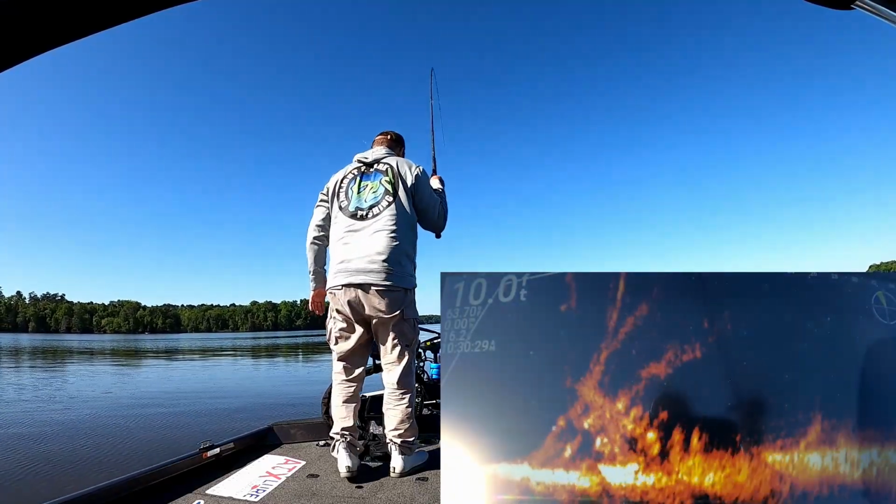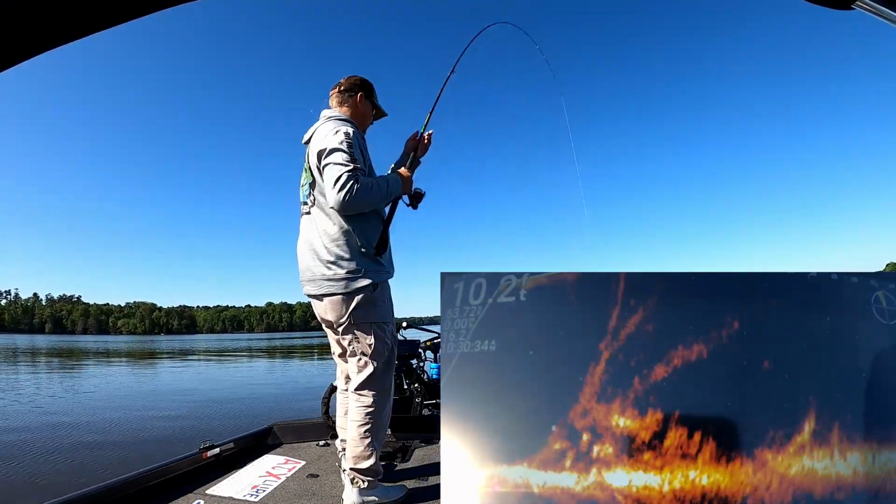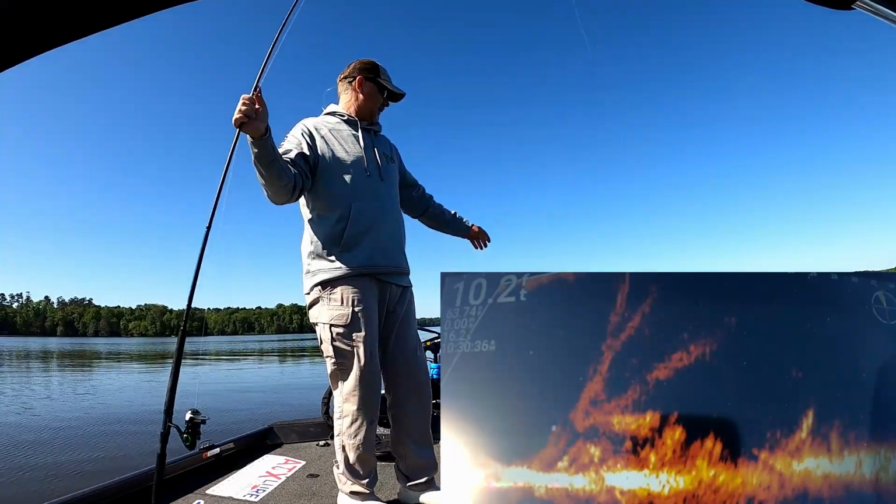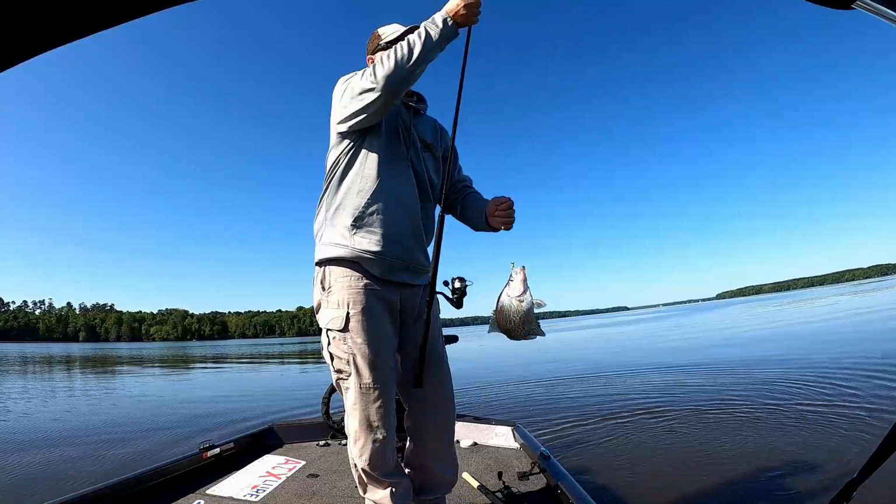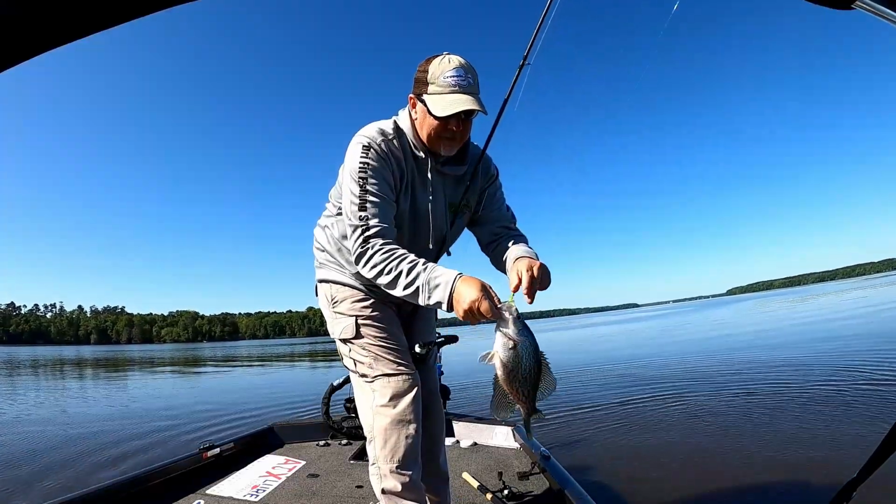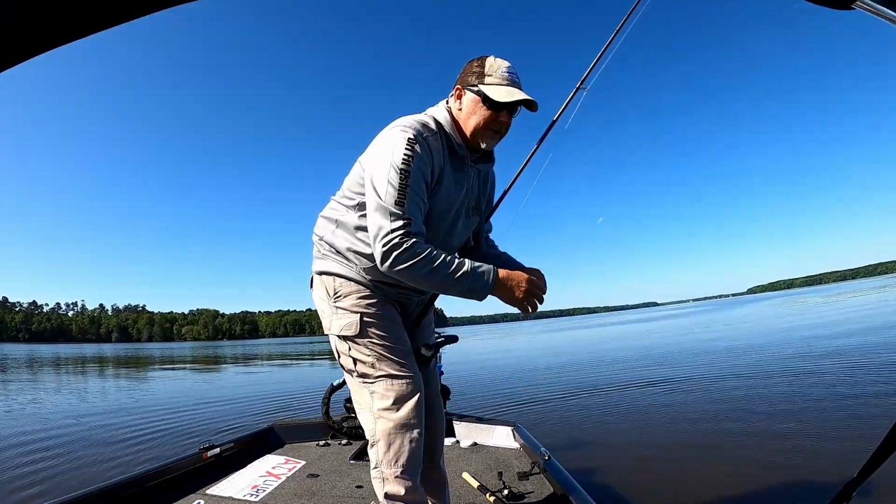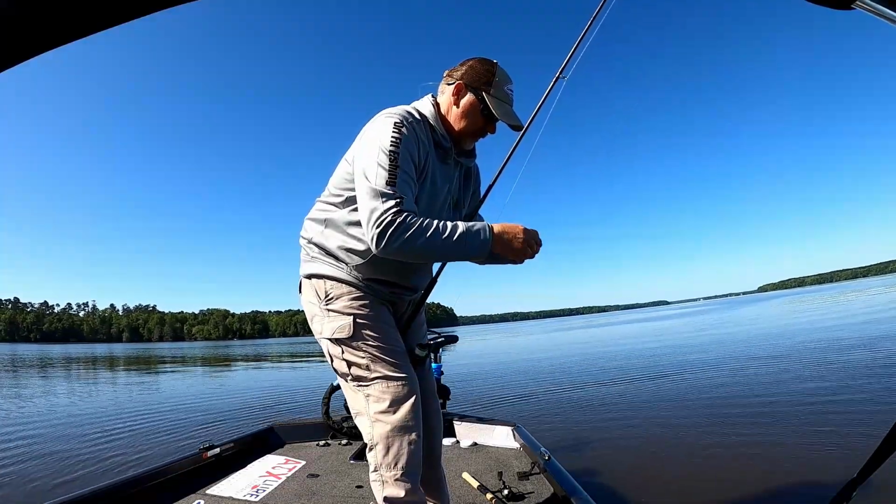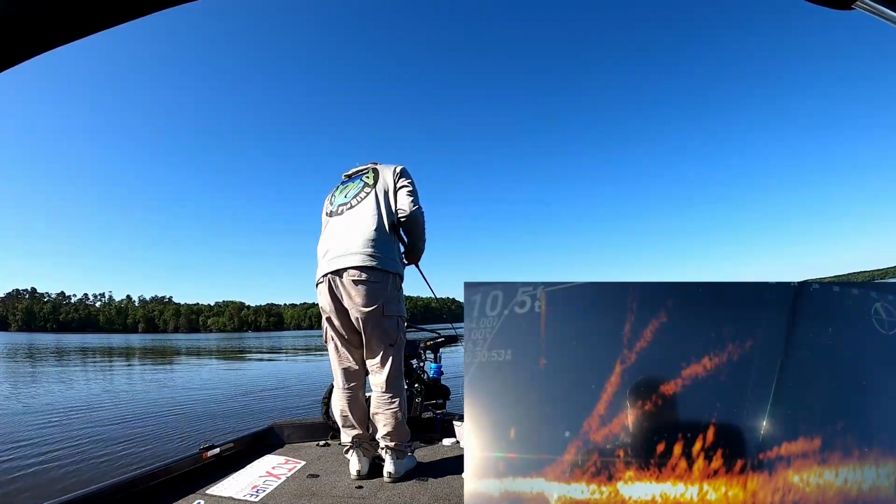There he is. There we go. Get right up on top of him and drop it straight down there to him. Beautiful fish. Under the boat right there, somebody catch him.